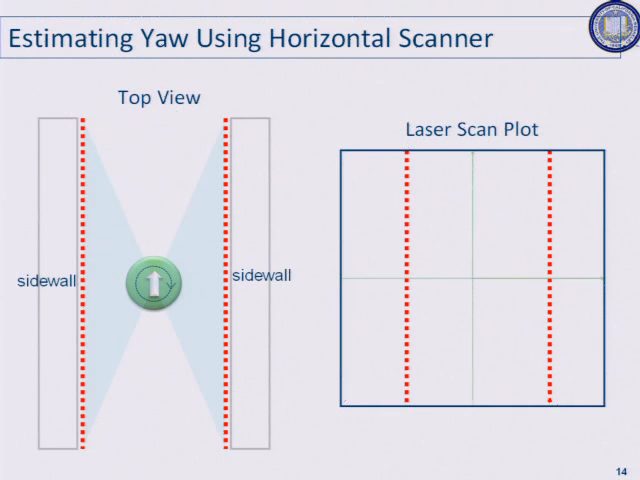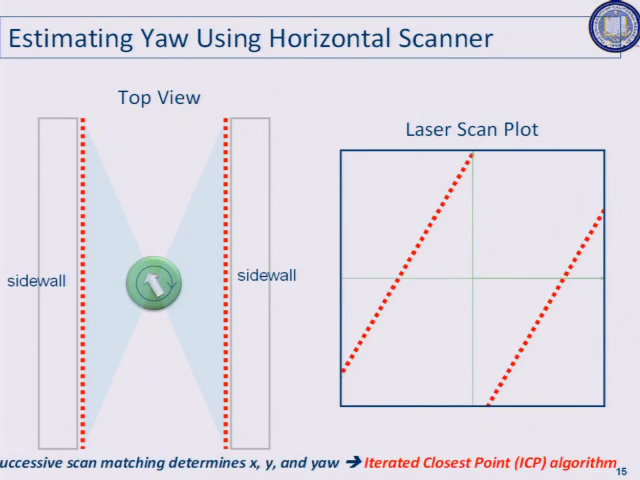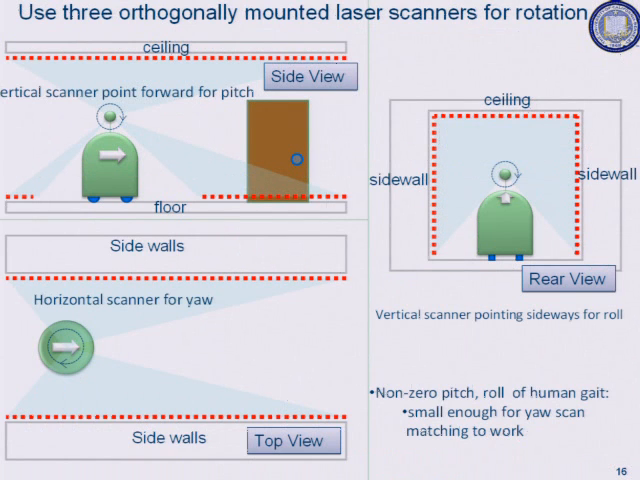So how is it that this can help us localize the backpack? This is a top view, with the horizontal laser scanner looking at 2 walls, and we're looking from the top. And on the right, what I'm showing is the laser scan plot. As I collect the first scan, and the next scan, by matching these scans together, we can determine X, Y, and yaw using this scan matching ICP algorithm. I can repeat that same thing. So what I just showed you was the top view, which is here. By matching successive scans of a horizontal laser scanner, I can deduce X, Y, and yaw.